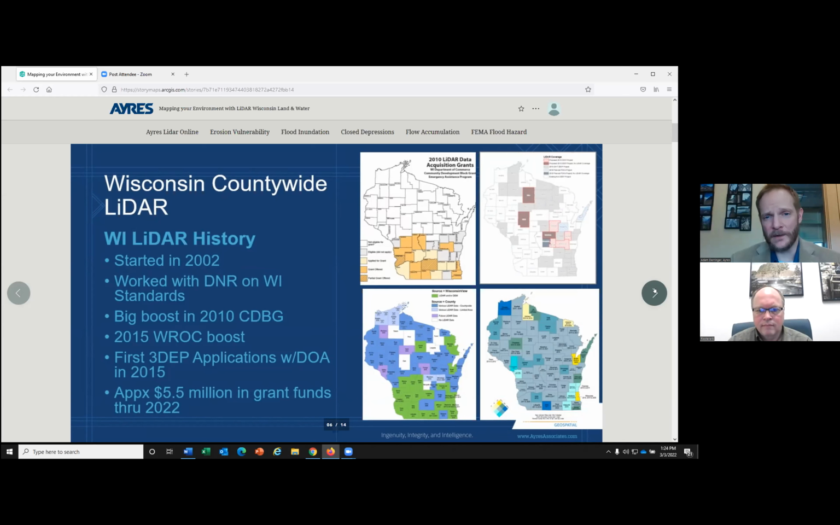We got a big boost of LiDAR coming into the state of Wisconsin in 2010, and that really came from the floods in 2009 in southern Wisconsin. Ayres worked with a lot of the counties to apply for CDBG grants for mitigation studies. So we had several counties, about 18, just collect LiDAR data in one big boost. One of the other things I do for the state is I help run the imagery program. And in 2015, we added LiDAR to the state's imagery program. And that started adding more and more LiDAR data sets where counties were paying for their own projects.